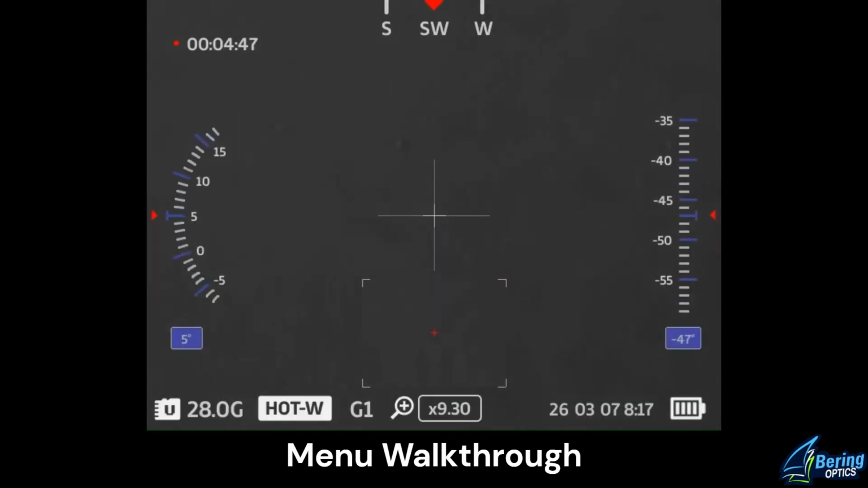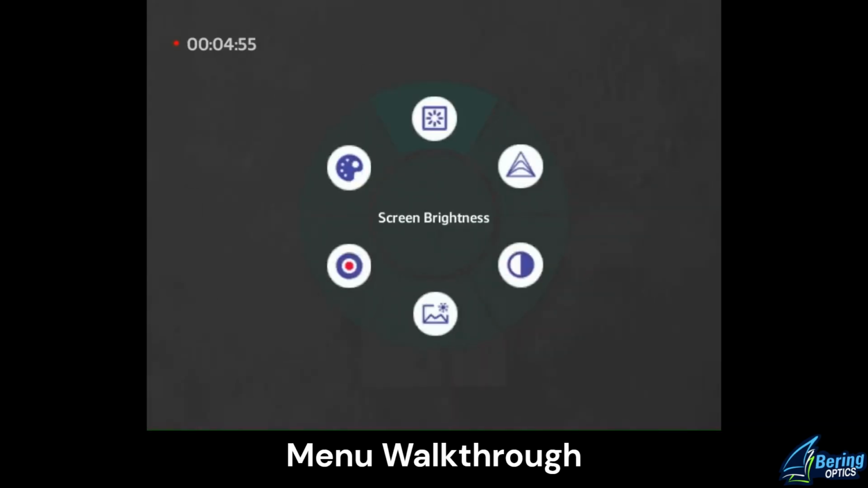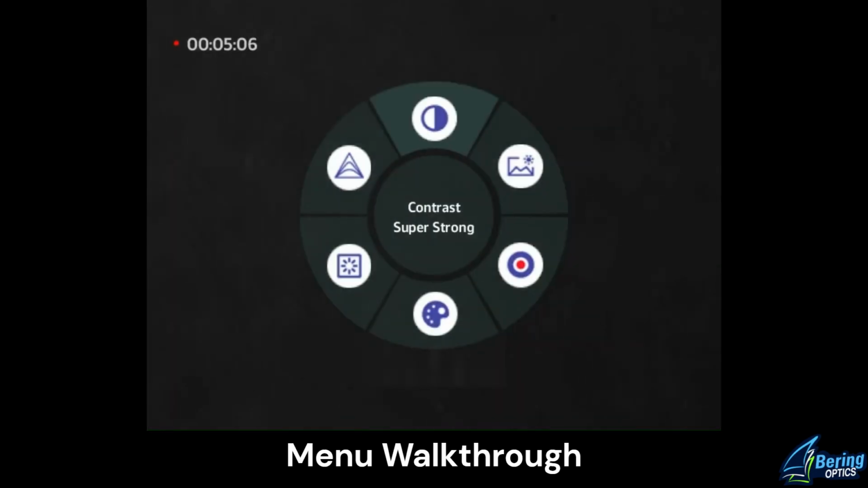All right, and let's go back in here and look at image settings. We'll start with contrast. And in contrast, you're going to be able to select weak, average, strong, or super strong.